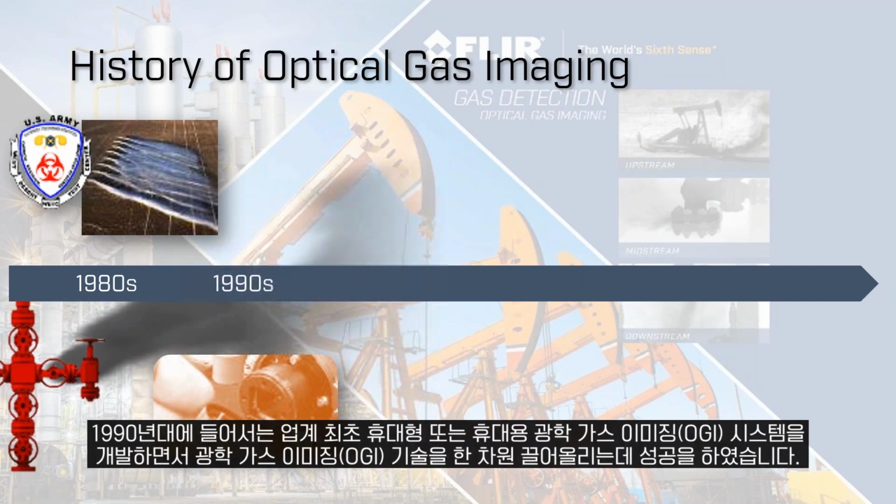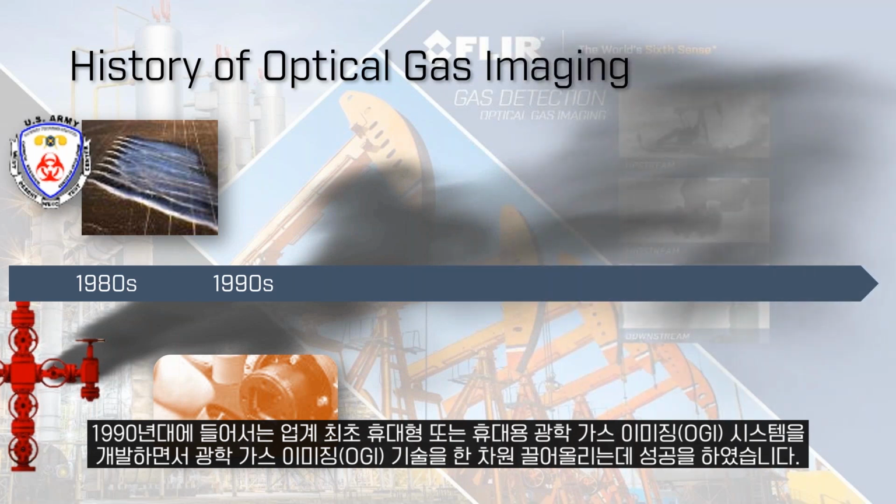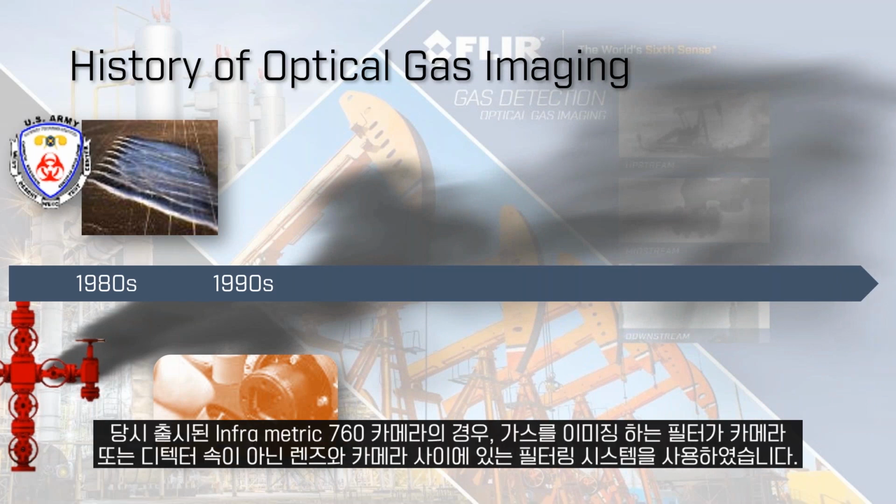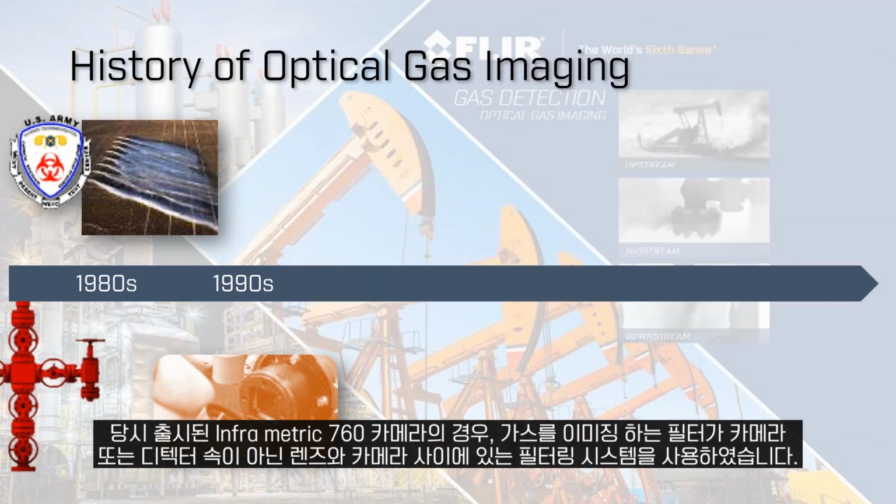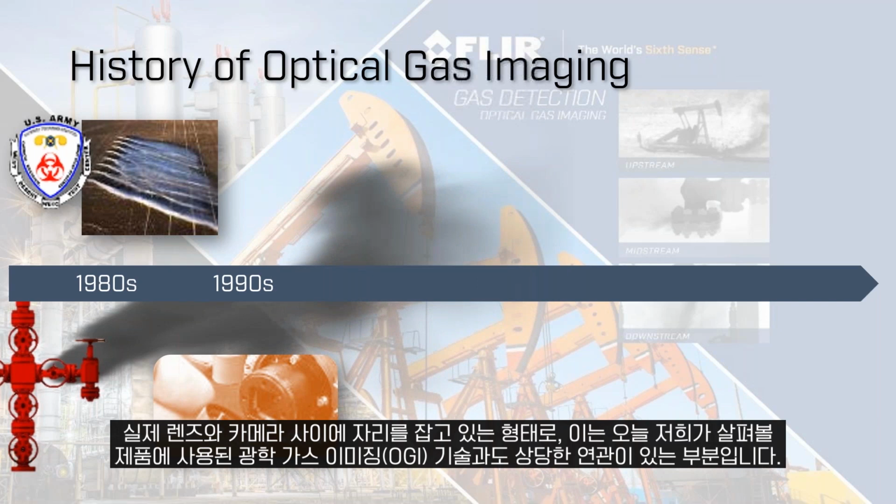In the 1990s, we took a next step in optical gas imaging with the first ever handheld or portable system that can be used for gas imaging. This was the Inframetric 760 camera, and it used a warm filtering system where the filter for visualizing gas was between the lens and the camera. It wasn't inside the camera or inside the detector. Now, this does have some play when we talk about the milestones that we're going to reach today with our optical gas imaging technology.